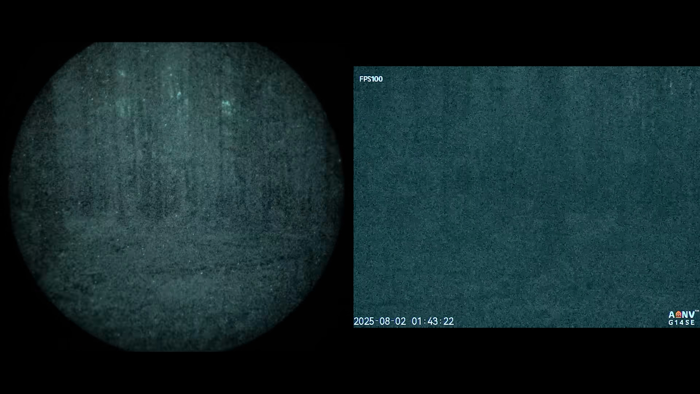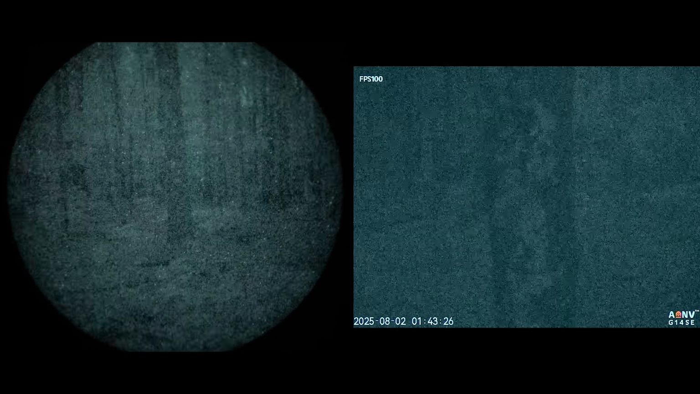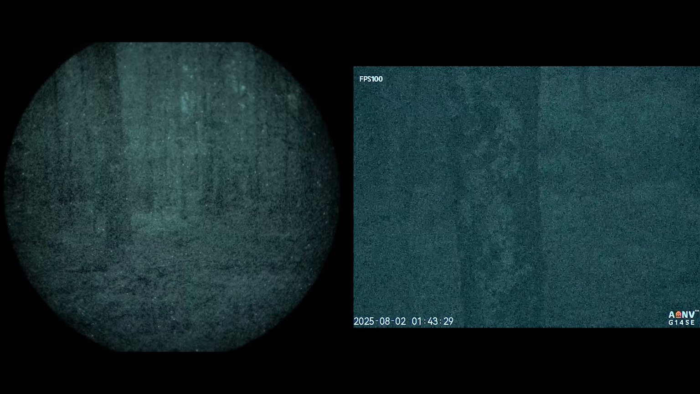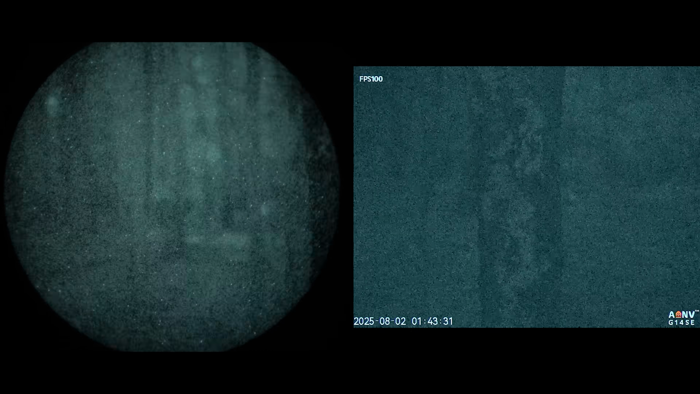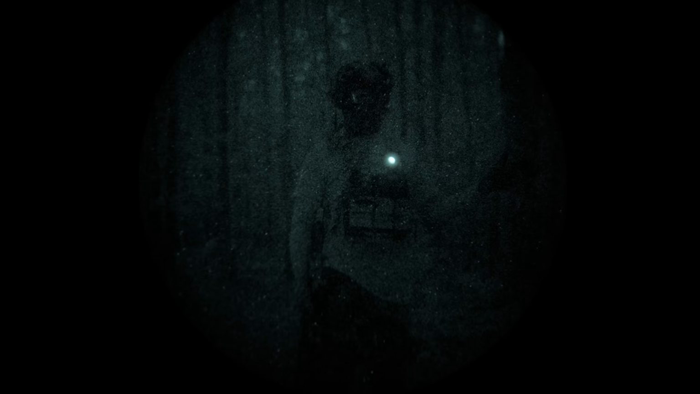It's really quite grainy. But this is definitely the best digital night vision I've ever tried, for sure. Like I can still make out the shadows and the outlines of the trees, which on a lot of digital stuff, this would be just like all completely washed out, full of grain.